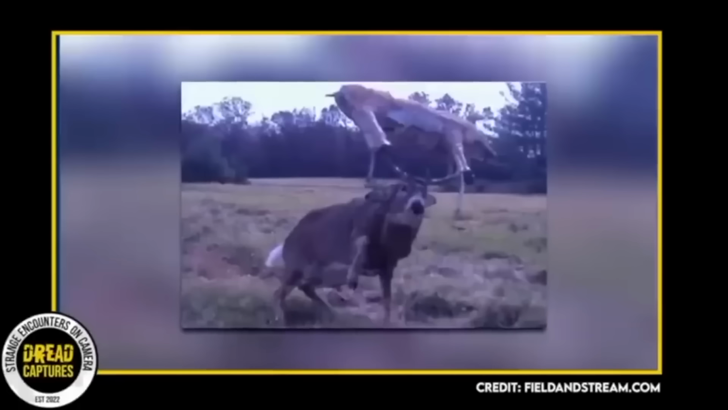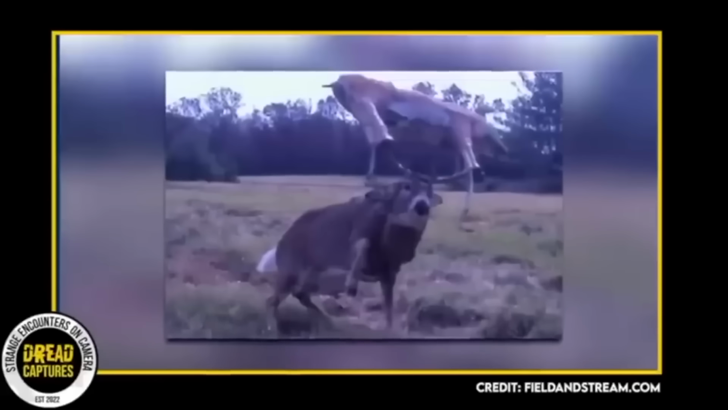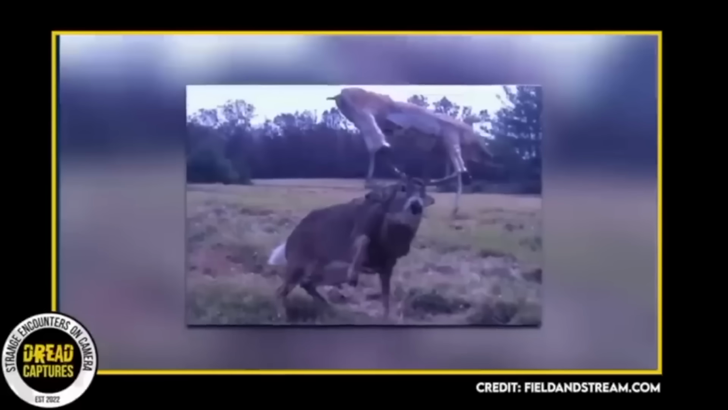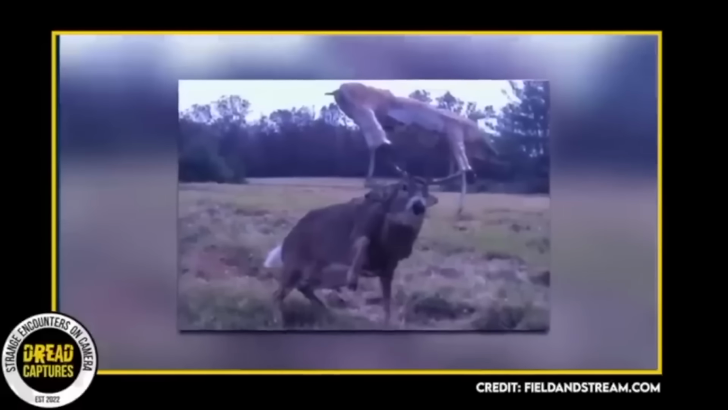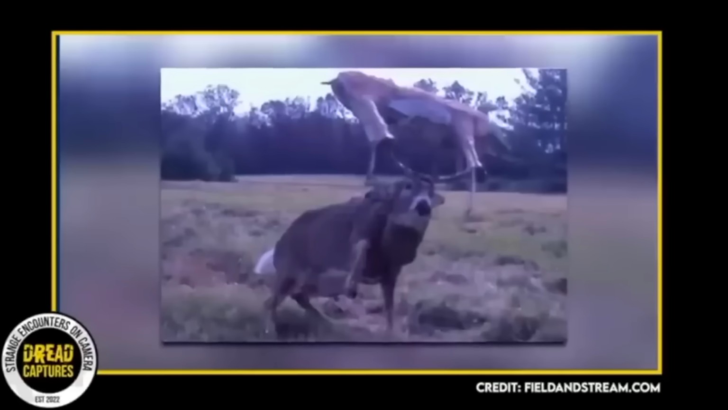I mean, this buck is a big boy. I was curious. From the picture, it looks like this decoy is a doe. I wonder why he would challenge her like this. Maybe he's just annoyed because he knows she's fake. I mean, look, he is staring directly into the camera.